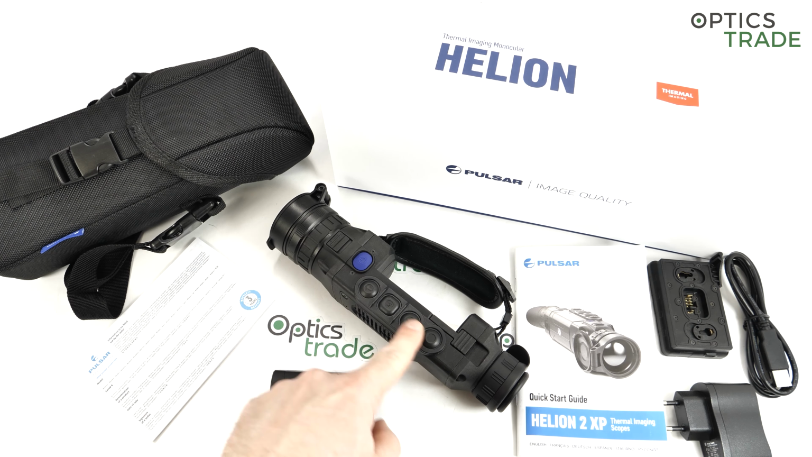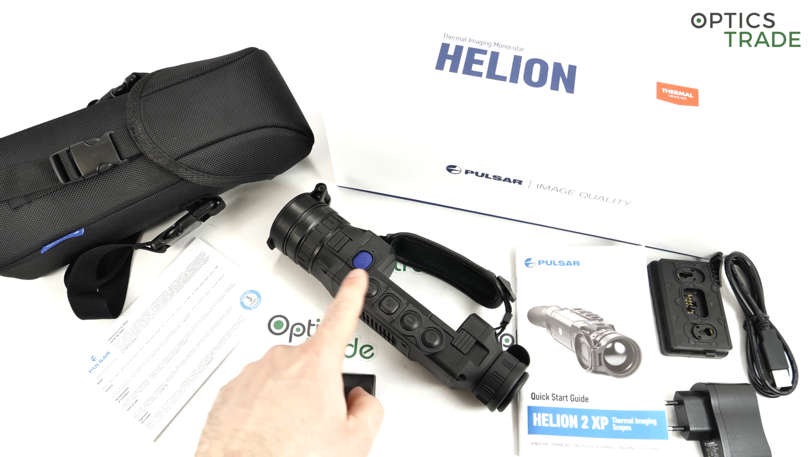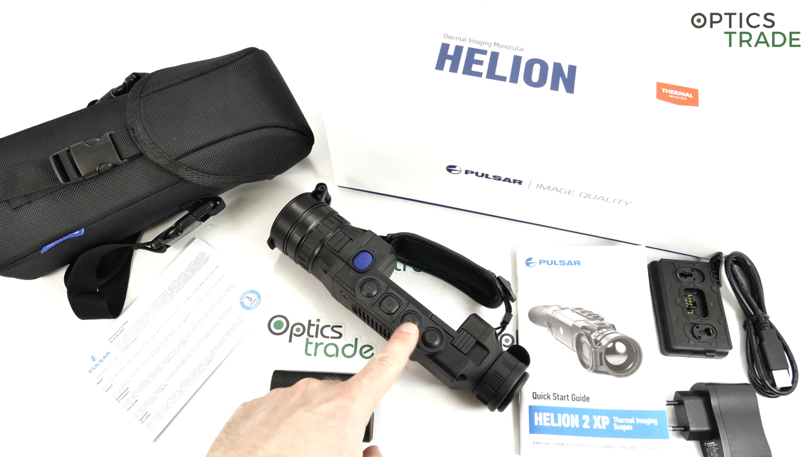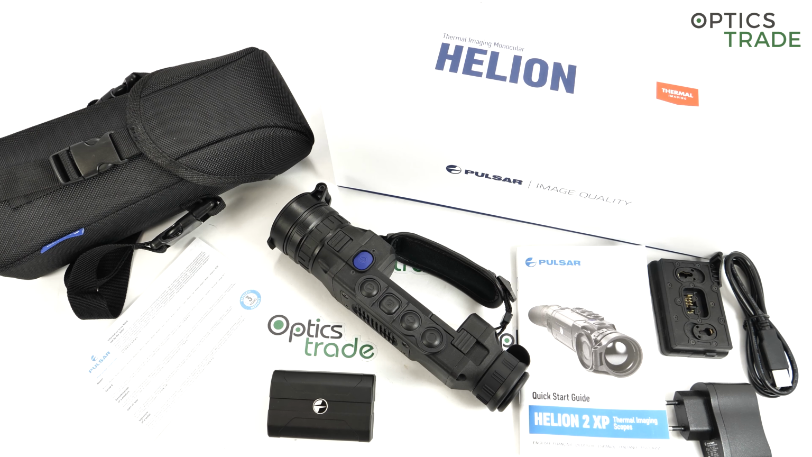The buttons in one line, 4 buttons. There is some confusion sometimes, but this is, I would say, 2 or 3 days of use, and you get used to it, and there is no confusion whatsoever.